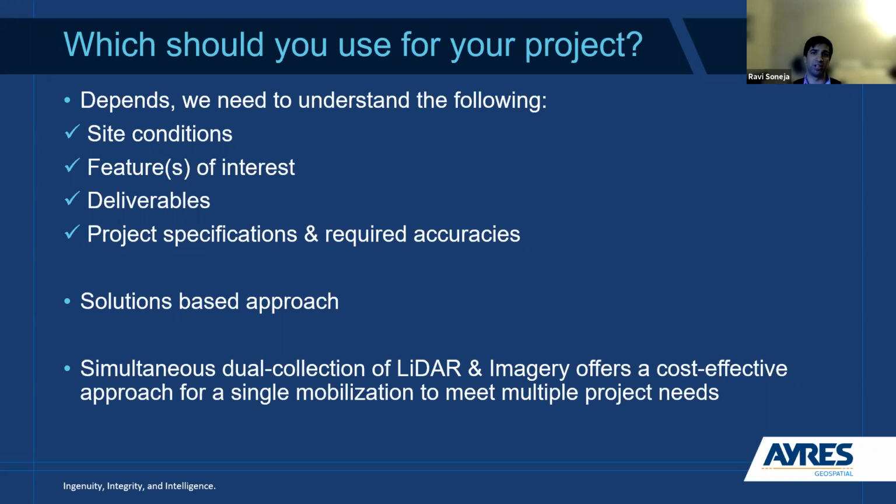And we need to understand a couple things going into that. The first is, what kind of site conditions are we dealing with? What are the features of interest that we're looking at potentially extracting from a data set? What kind of deliverables are we going to be providing to a client? And what are some of the project specifications and the required accuracies that we're trying to hit?